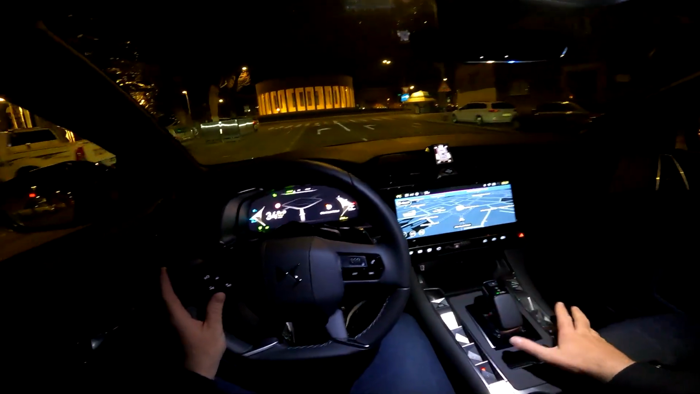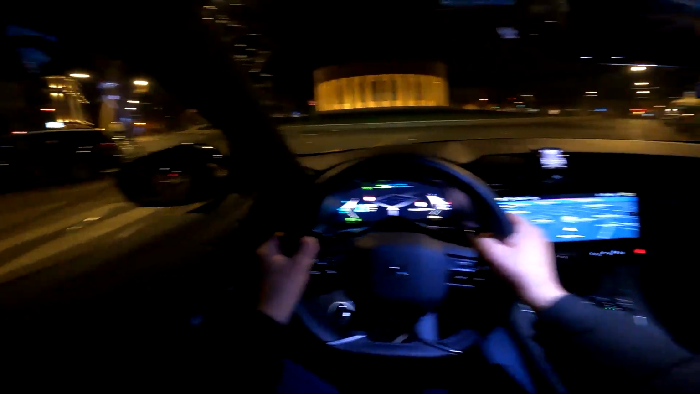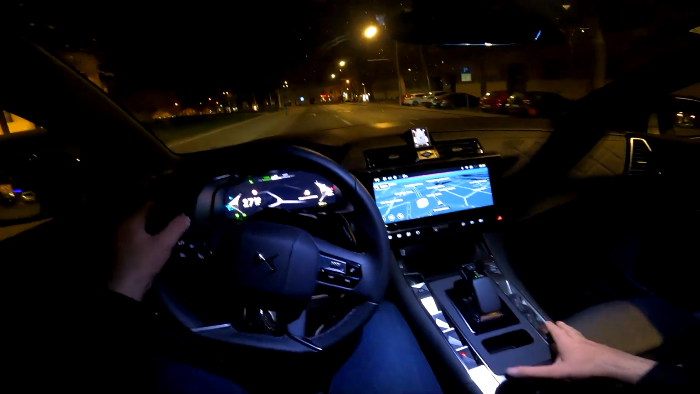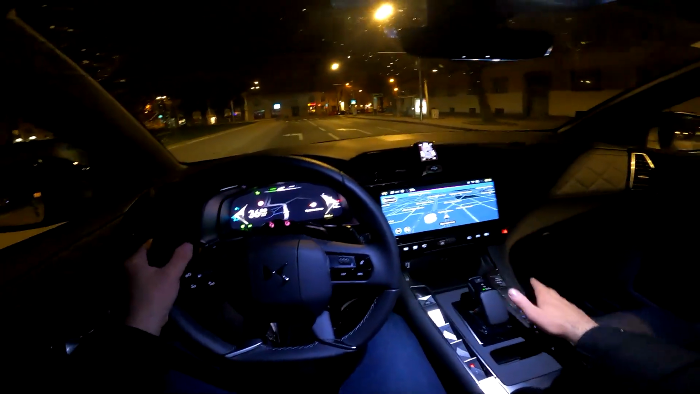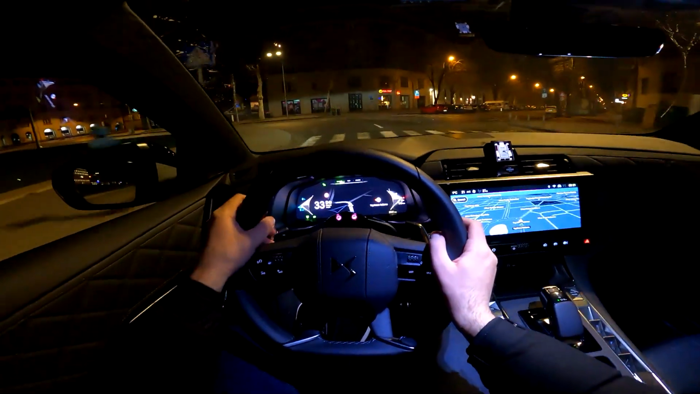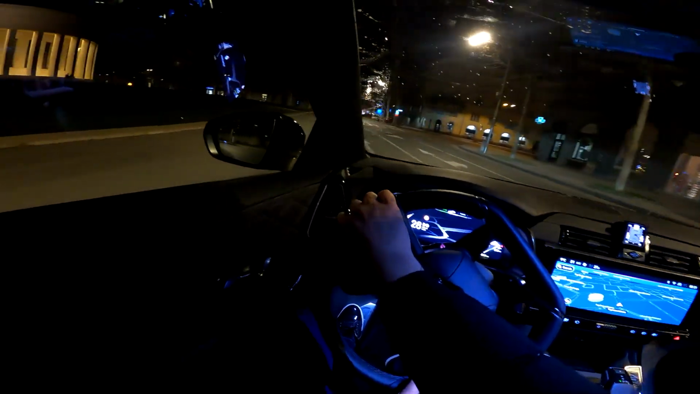Now the attention to details, just like from the outside, it's the same here inside the cabin, because the central console, the beautiful switches, they all look like pieces of art, and also the leather throughout the dashboard. This is really impressive. This is the Rivoli trim. There are also other trims available.